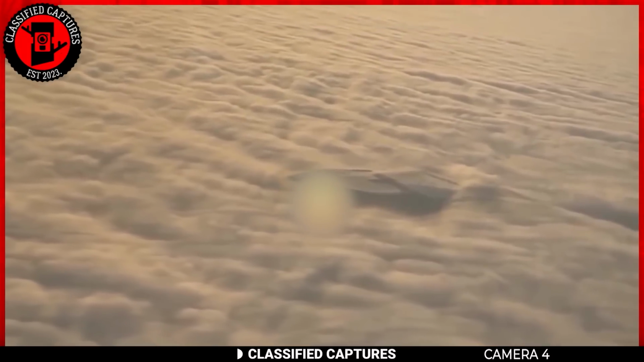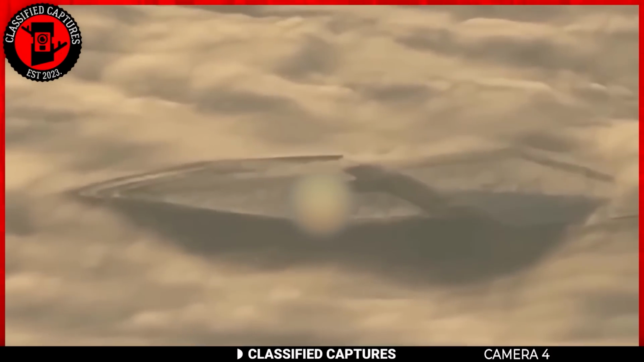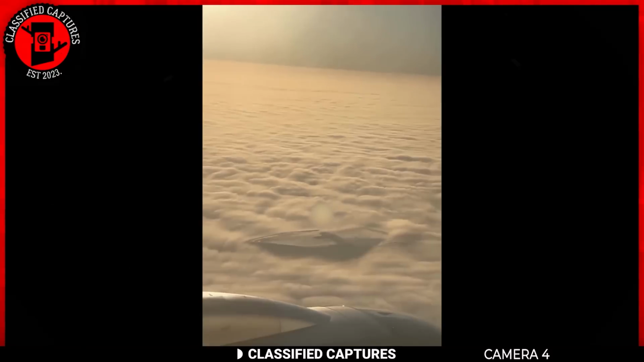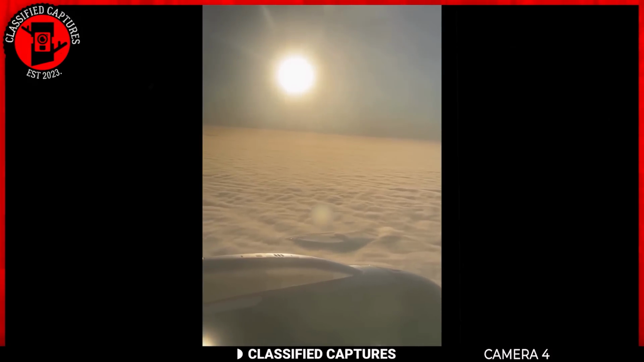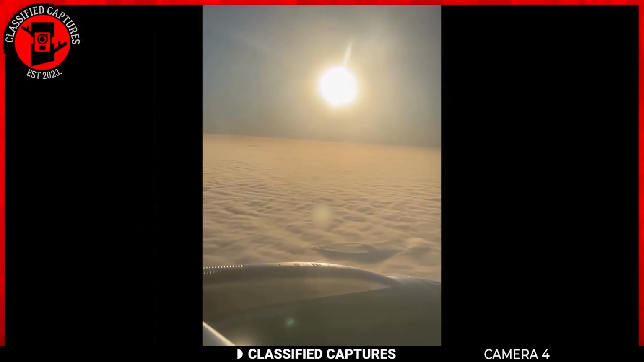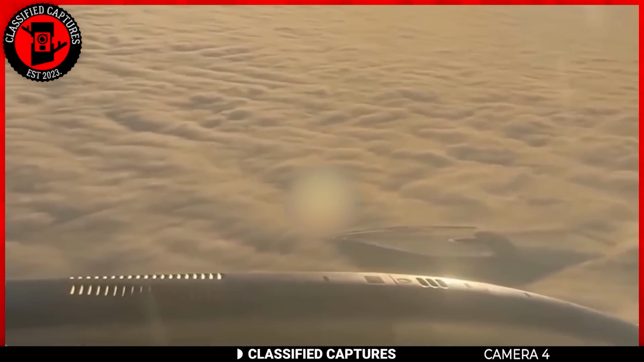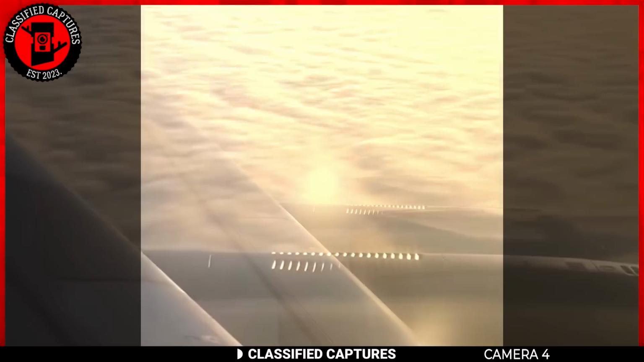Alternatively, some have suggested that it could be a case of pareidolia, the tendency for the human brain to perceive patterns and shapes where none exist. Regardless of its true nature, this strange sighting has sparked a great deal of curiosity and speculation among those who've seen the footage. Many are eager to learn more about the craft and what it could mean for the future of aviation and space travel.